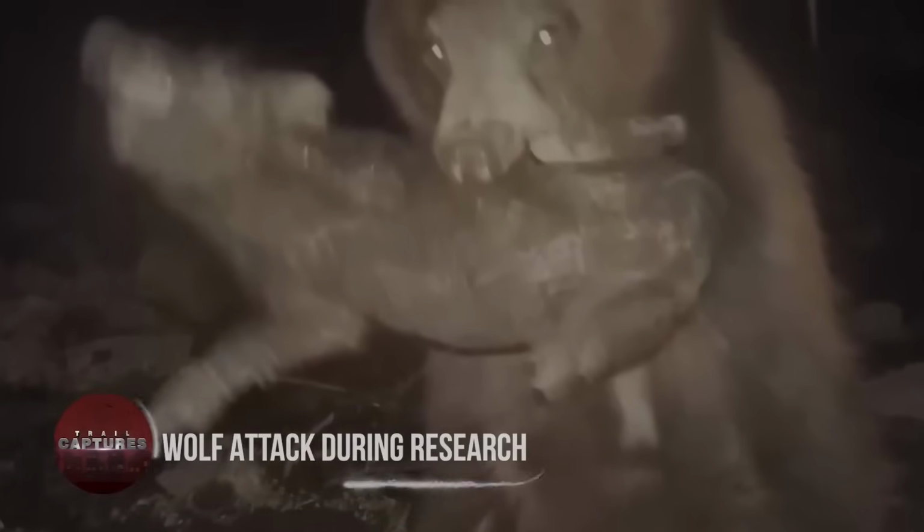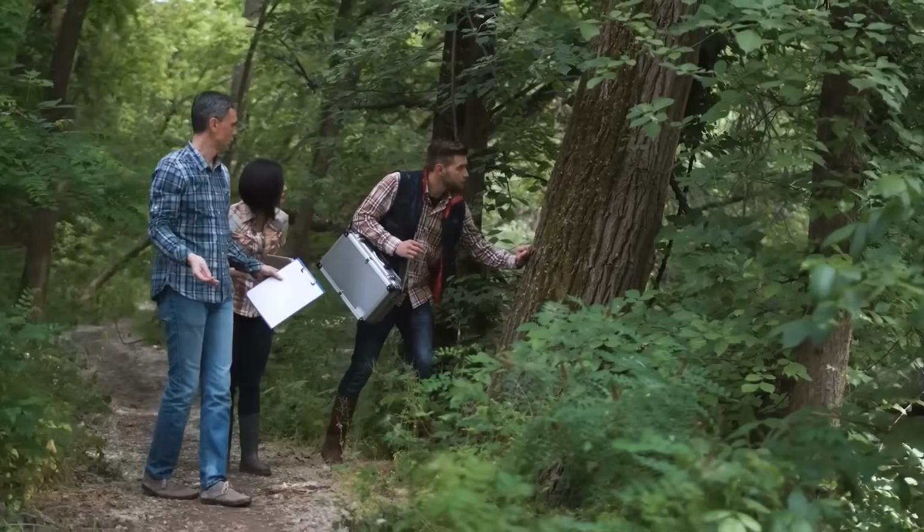Wolf attack during research. A group of researchers captured a horrifying scene on camera. A starving black bear chasing down a piglet. The struggle for survival unfolded before their eyes. The desperate attempts of the bear to secure a meal and the piglet's brave fight for survival is really a sight that portrays the predator-prey relationship. What would you do if a bear was hunting you down like that?